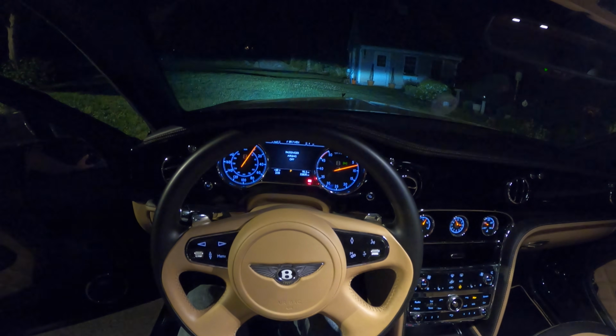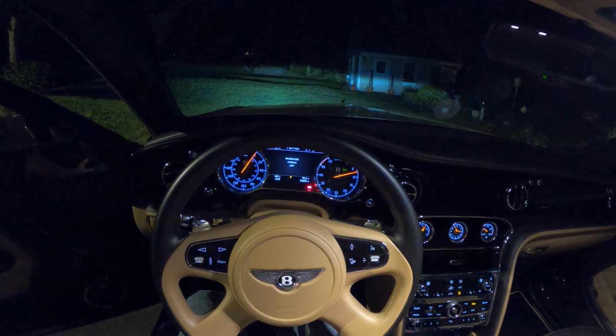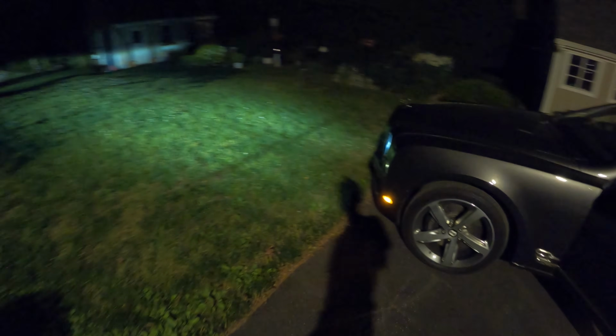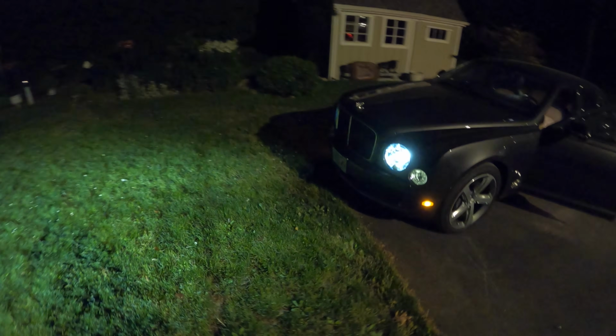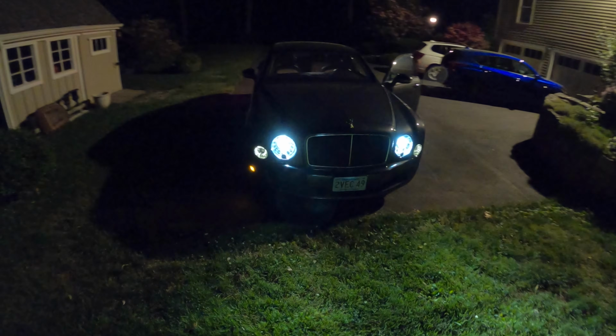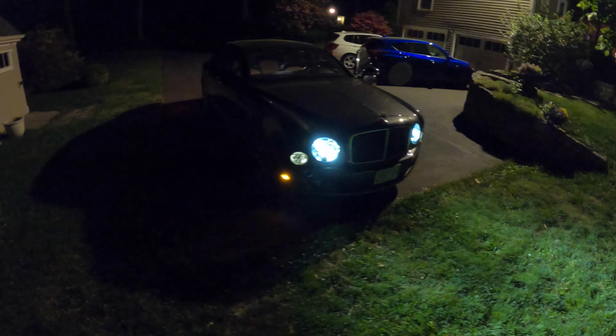We can feel that air suspension rising up ever so gently. Let's take a walk around. I do love the lights on this thing. These headlights are absolutely gorgeous. And like I said, the exterior is slightly understated, so you know when it goes by it's something special, but it doesn't exactly jump out at you as ostentatious.